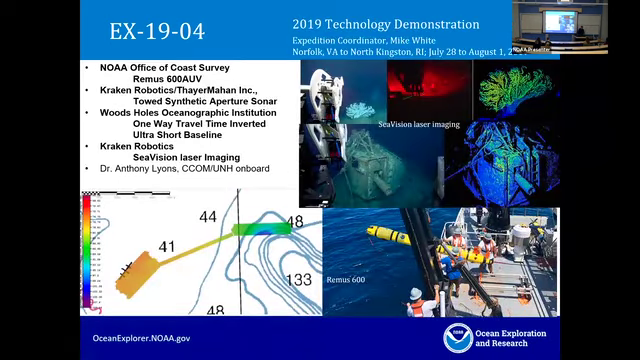We next moved into 1904. So this was our 2019 tech demonstration, which I was on from Norfolk, Virginia to Rhode Island. We identified 5 projects, ending up deploying 4 of these projects on this cruise. And this is a new type of cruise for us. Traditionally, we have mapping cruises, and we have remotely operated vehicle and mapping cruises.